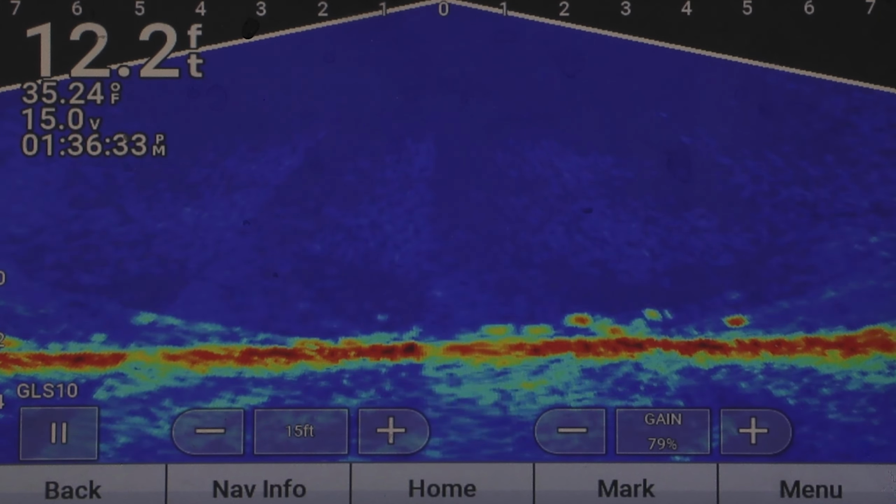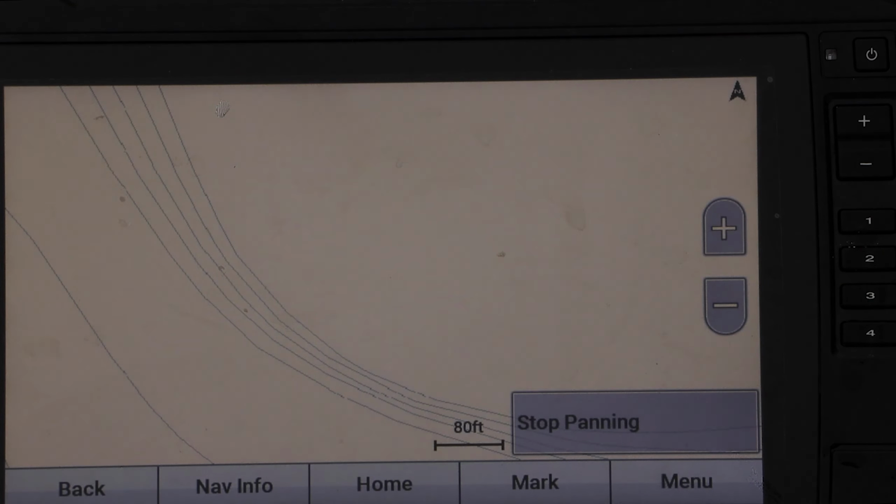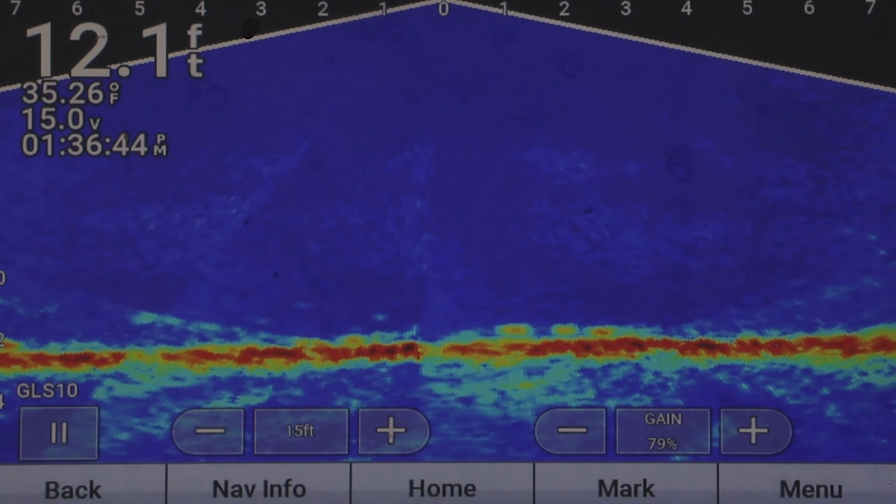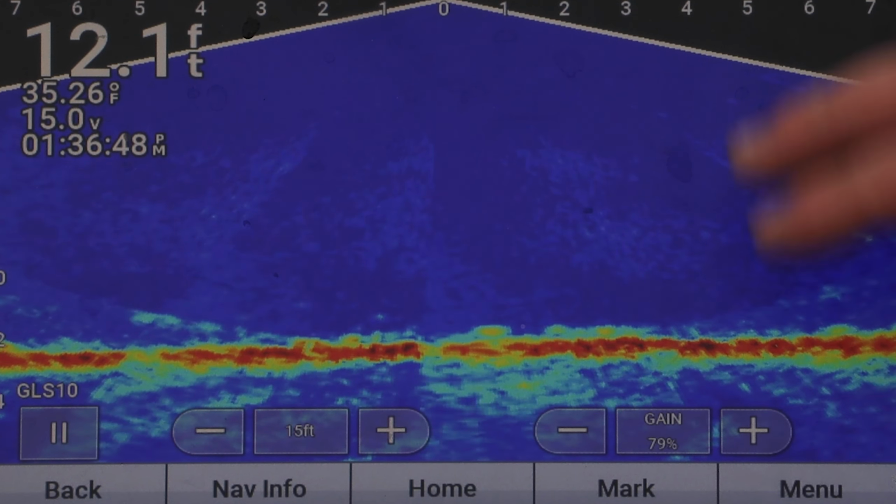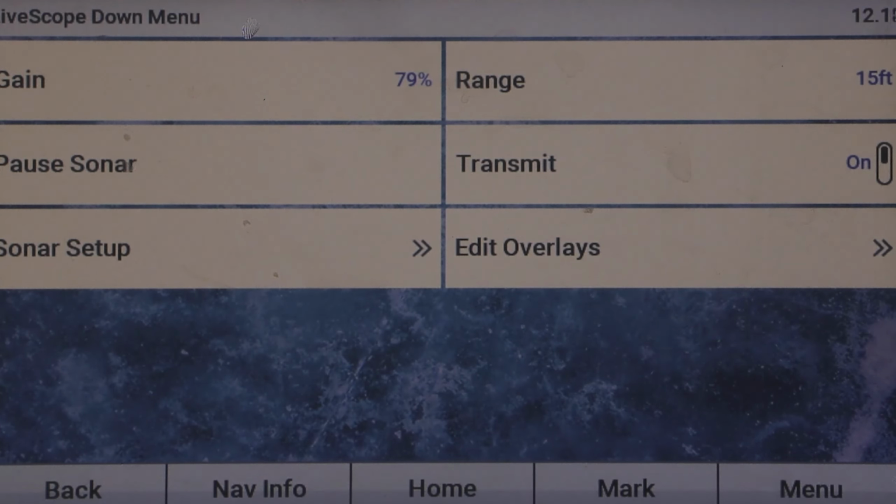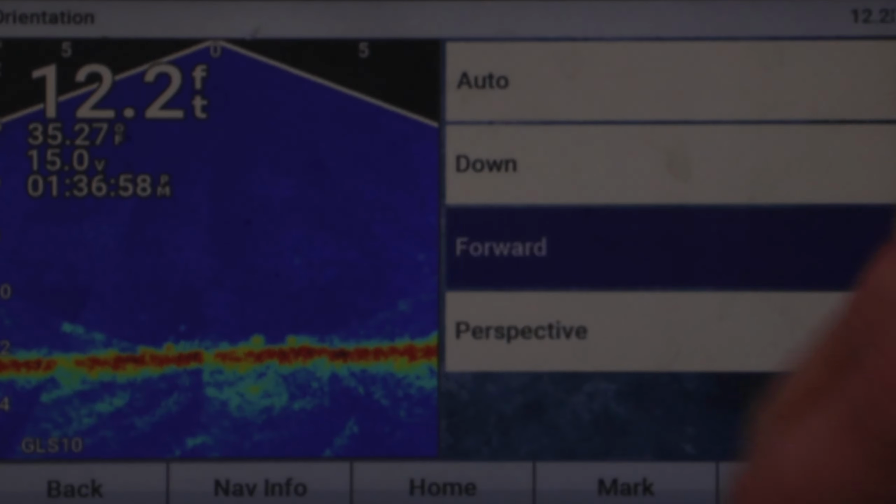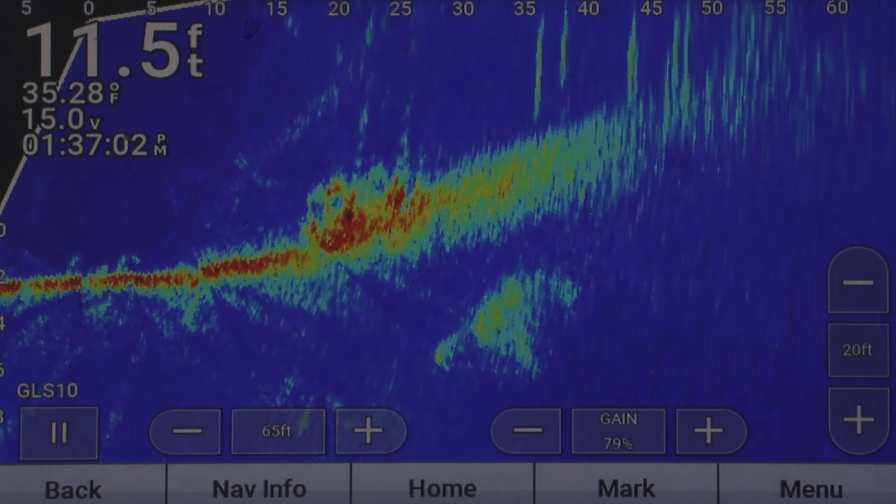So if you want to change modes, you can program them into buttons, like I have my maps on that button and I have my LiveScope on button number 1. I don't have 3 and 4 set up yet, but you can program it however you want. But if you don't have anything programmed, you just go into menu, sonar setup, installation, orientation, and you're choosing forward. So now you can see we're in forward mode.